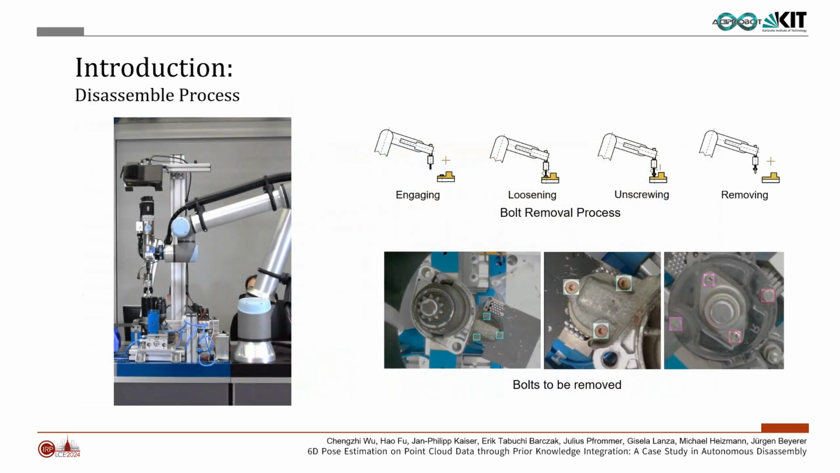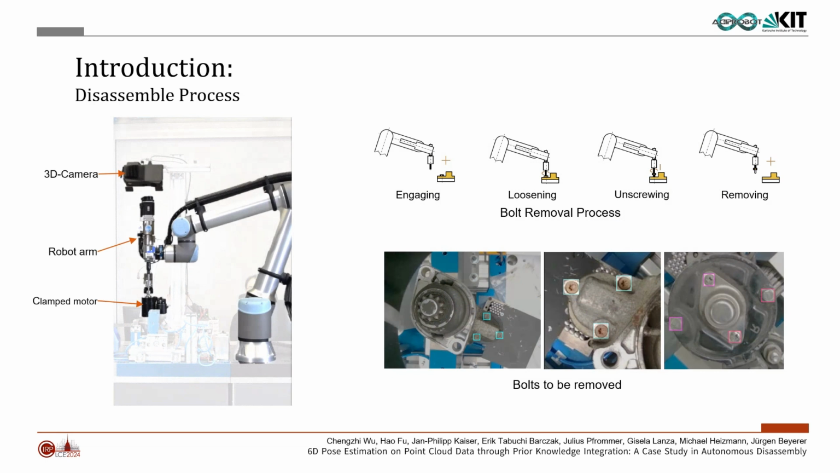Our team concentrates on the disassembly process of the starter motor. The processed starter motor is clamped and disassembled by a multifunctional robotic arm. Concerning the bolts on the motor, besides part segmentation, accurate 6D pose, which encompasses their 3D position and 3D orientation, is essential to facilitate the robotic arm's spatial movement to the correct position and ensure its disassembly movement in the correct direction.